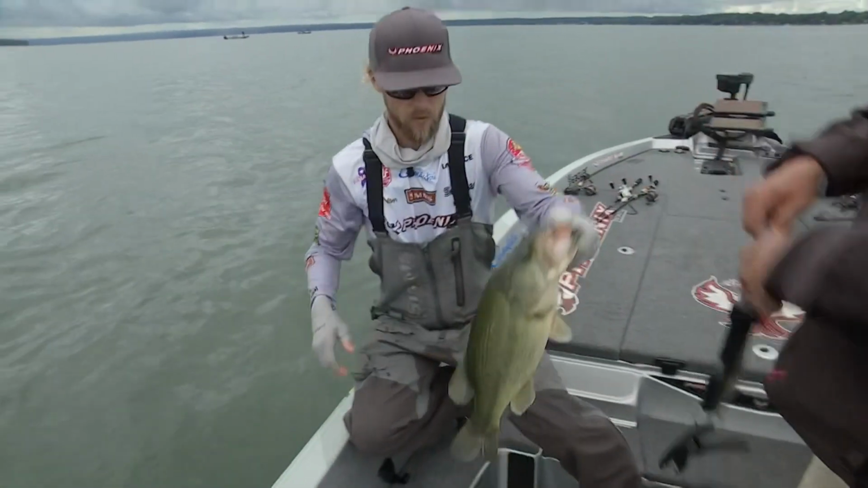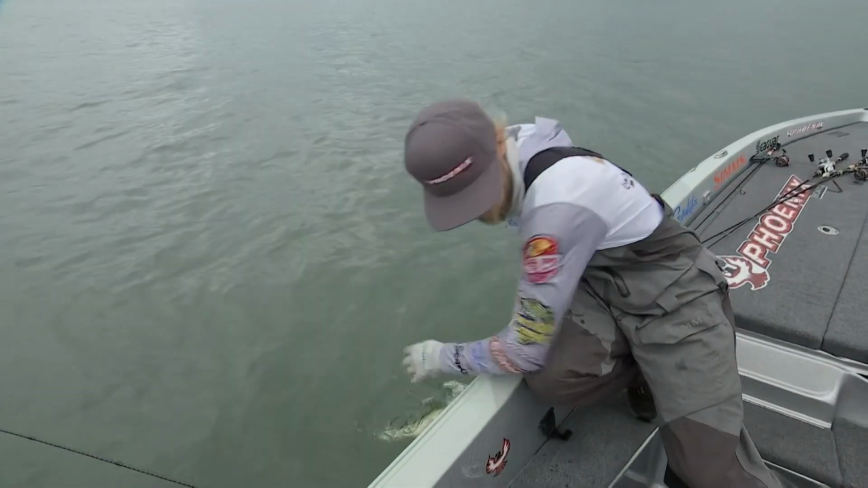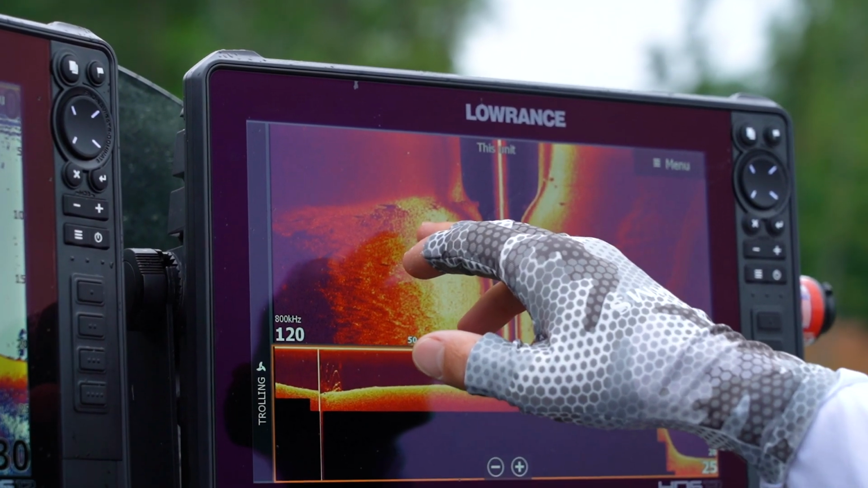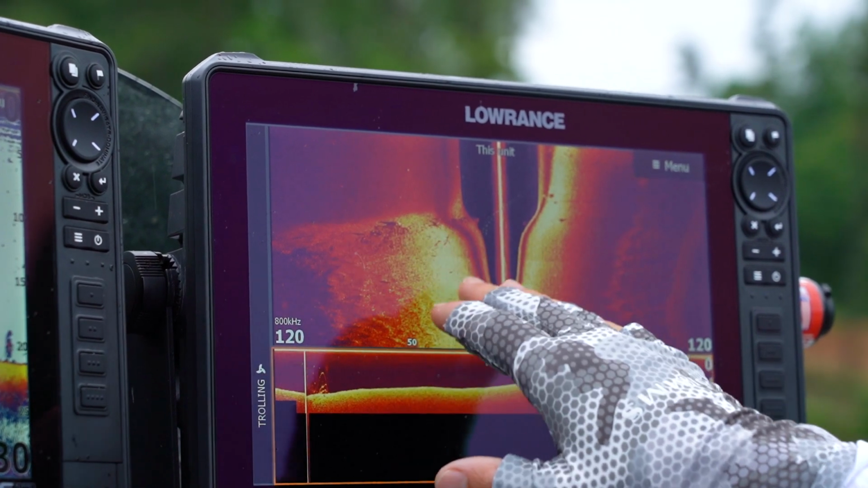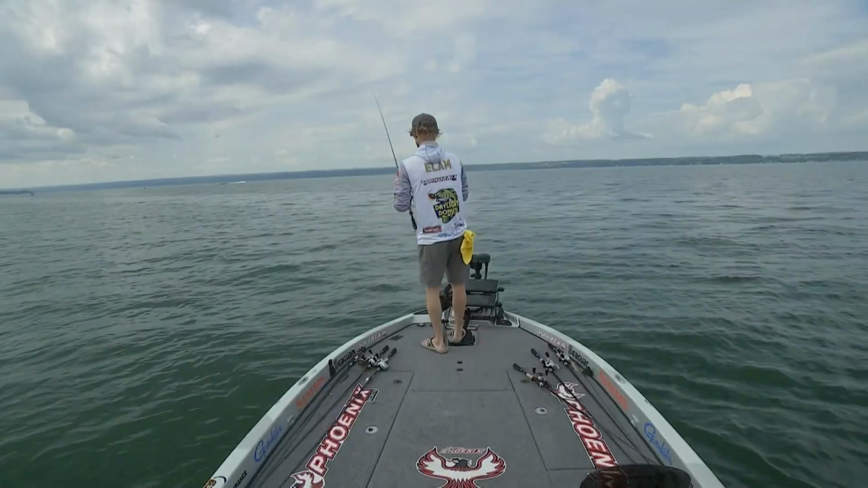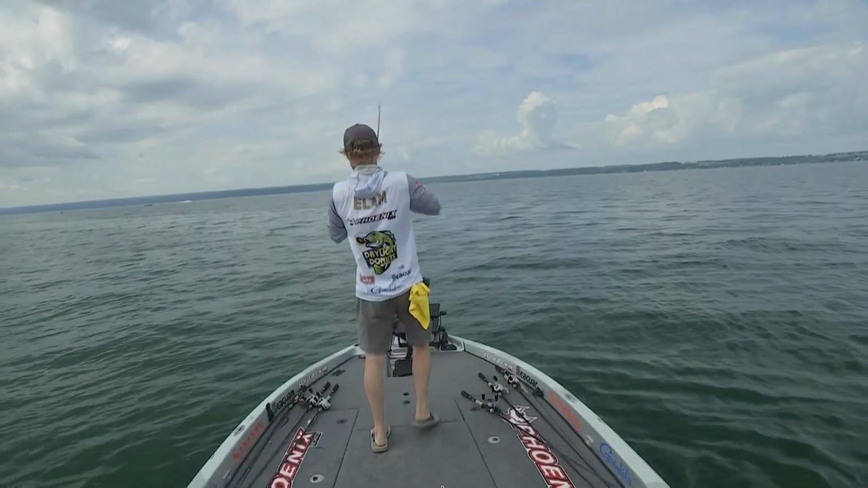And this is a perfect example. We just came off of the side of a point. There's some brush right there and a couple stumps and stuff like that. And that stuff was all hard bottom. It's really light colored. And now we're just kind of in a depression and a gut. And there's a lot of sediment down there, and there's not a lot of hard rock and stuff.